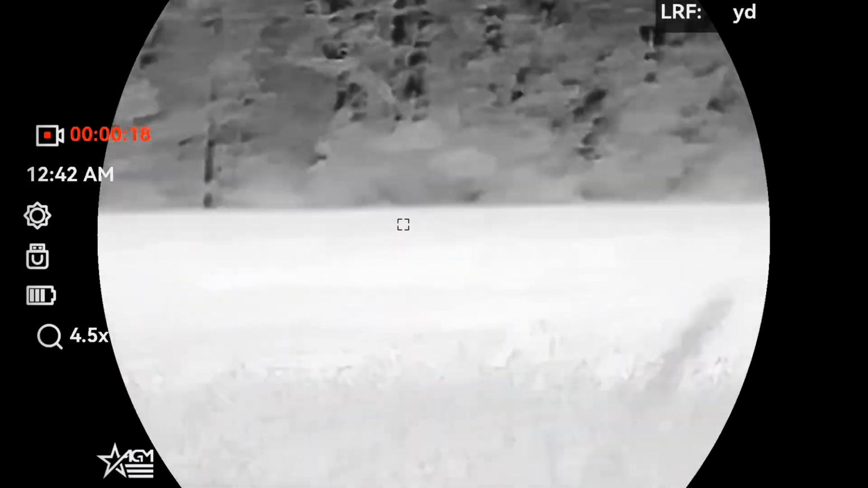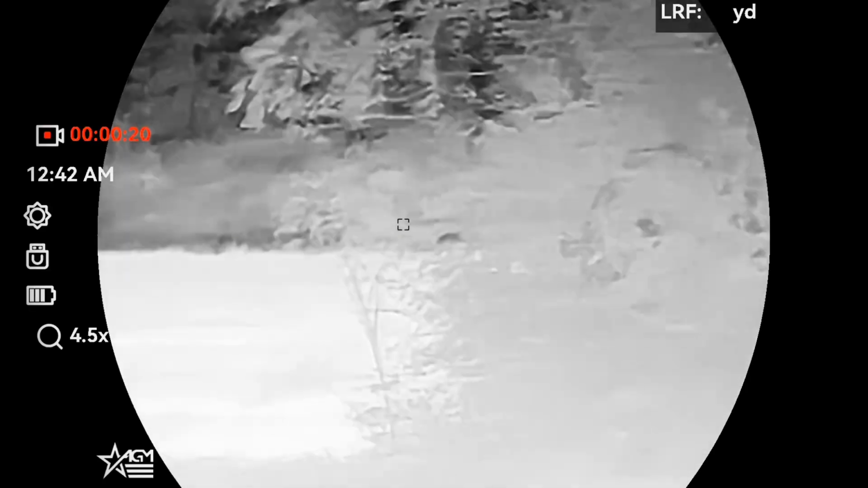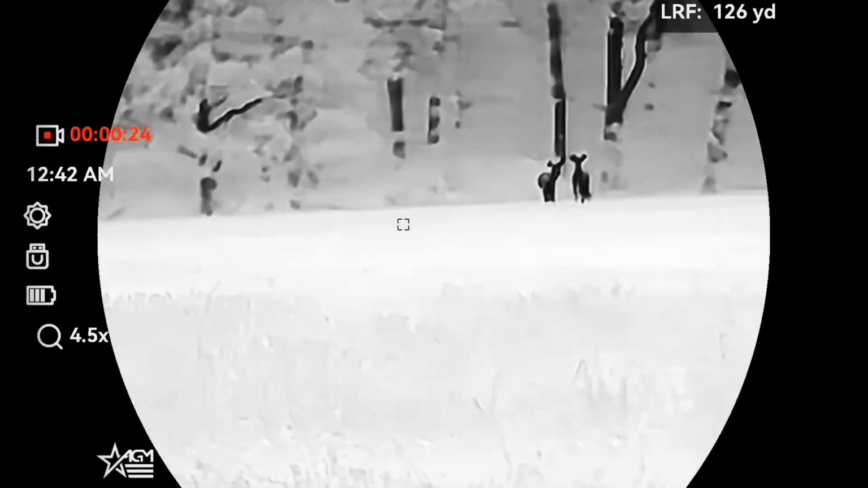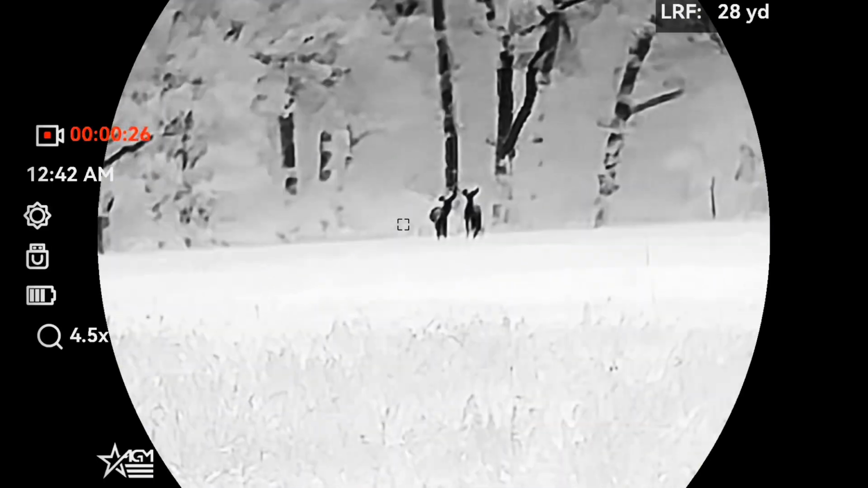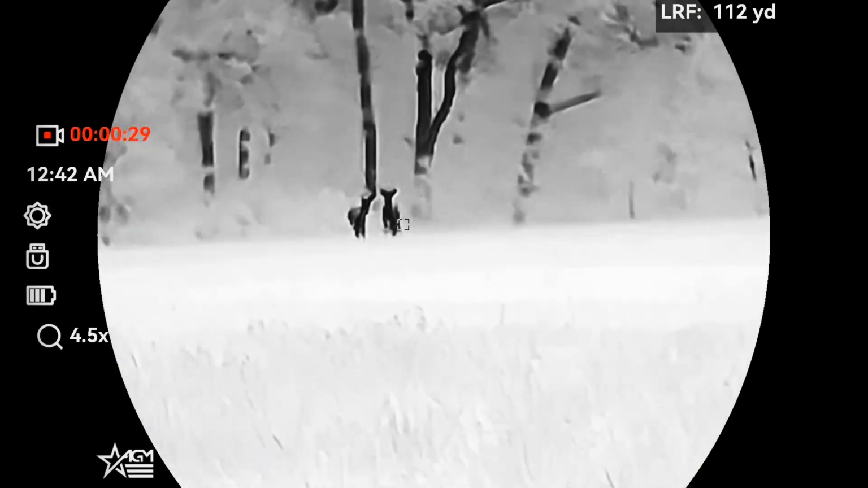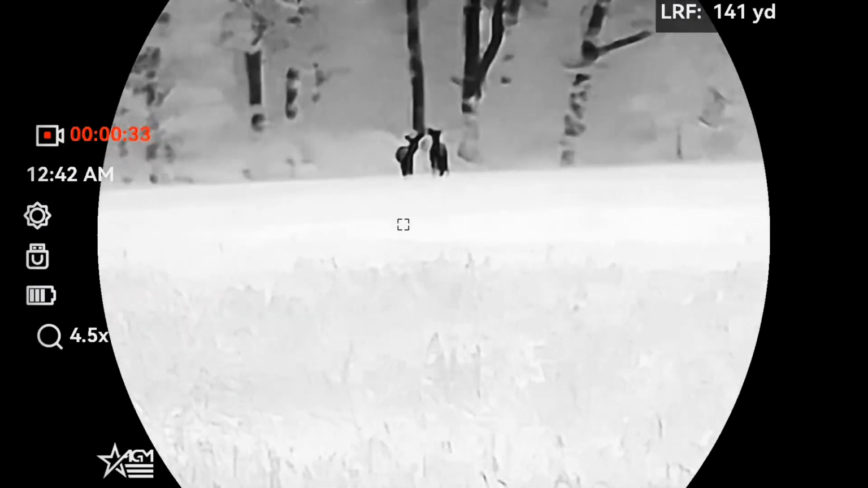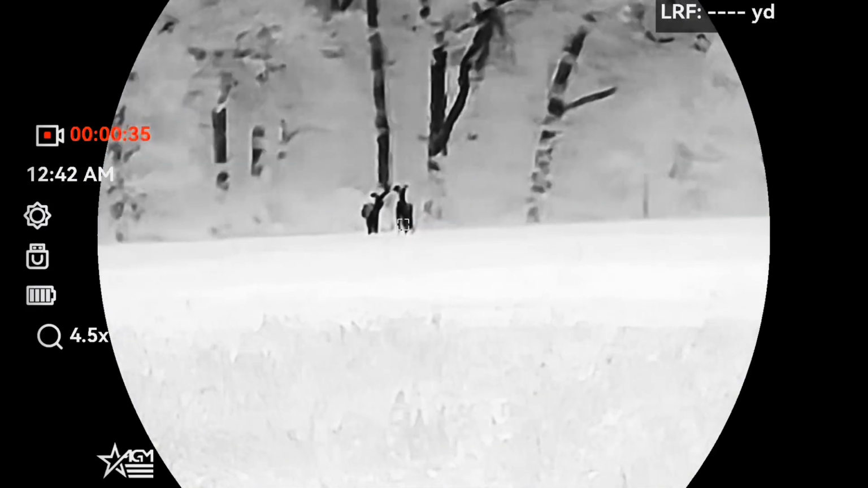A large object like a cow or a deer, you're going to be able to see it a really long ways out there, and you'll be able to know. Smaller creatures like what I'm talking about, a couple hundred yards, and you'll still be able to tell what it is. It does take snapshot, capture, that would be the picture, however you want to say it.